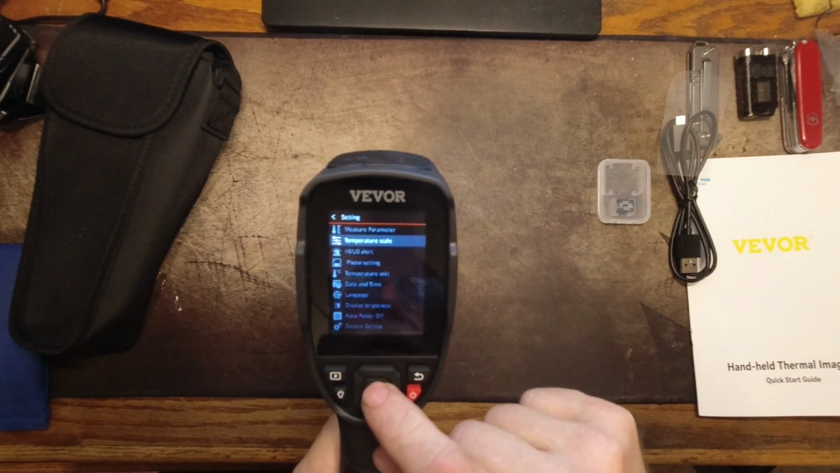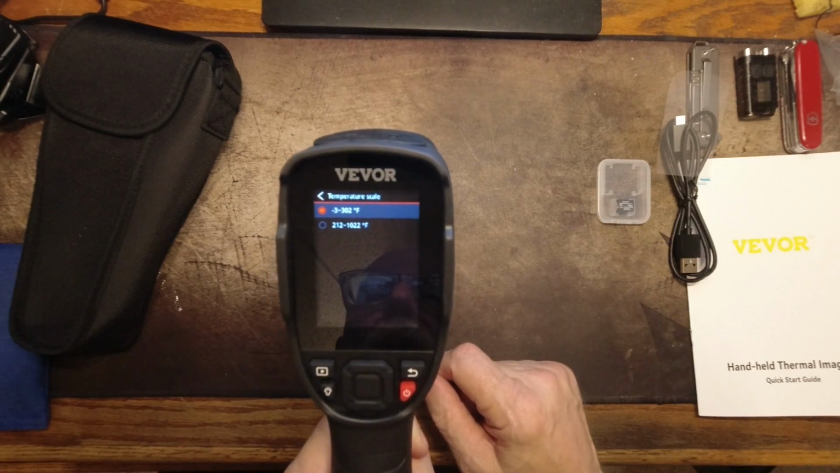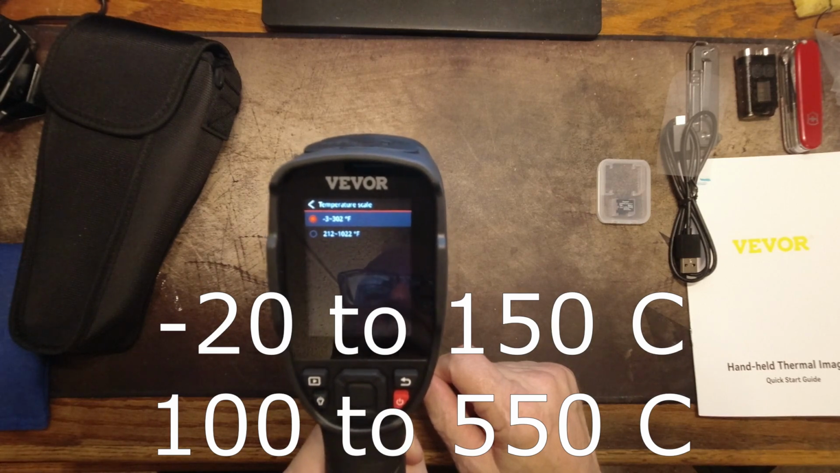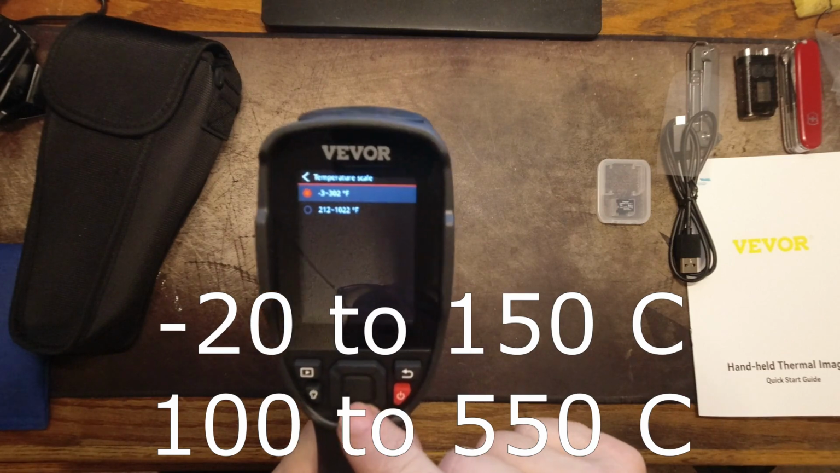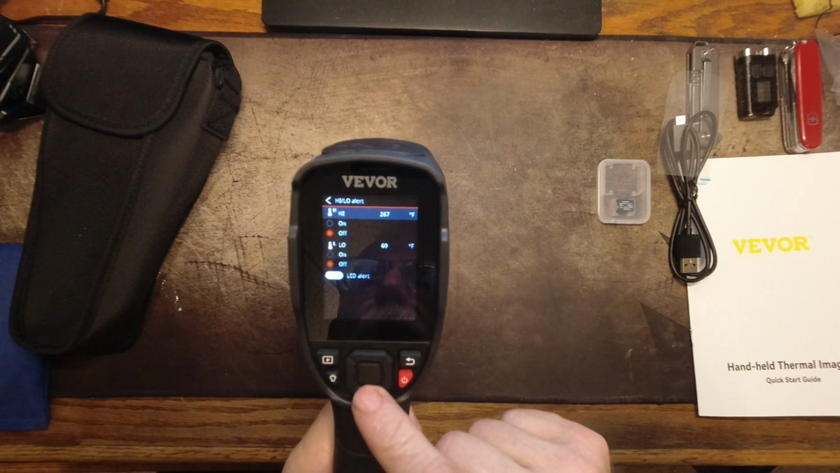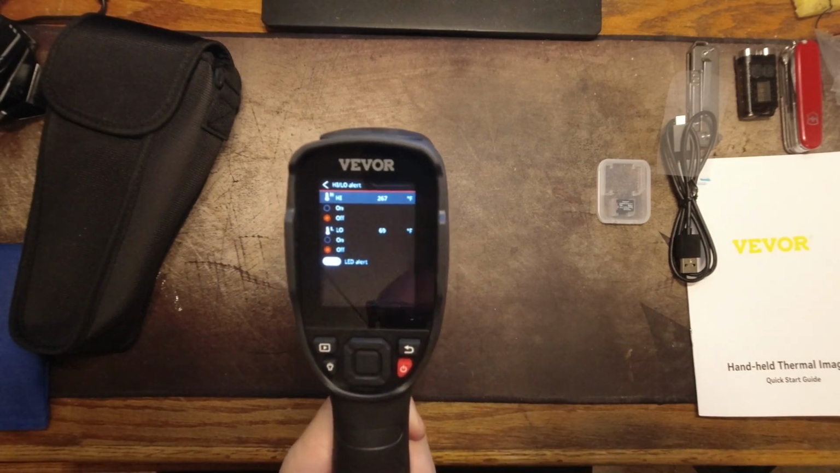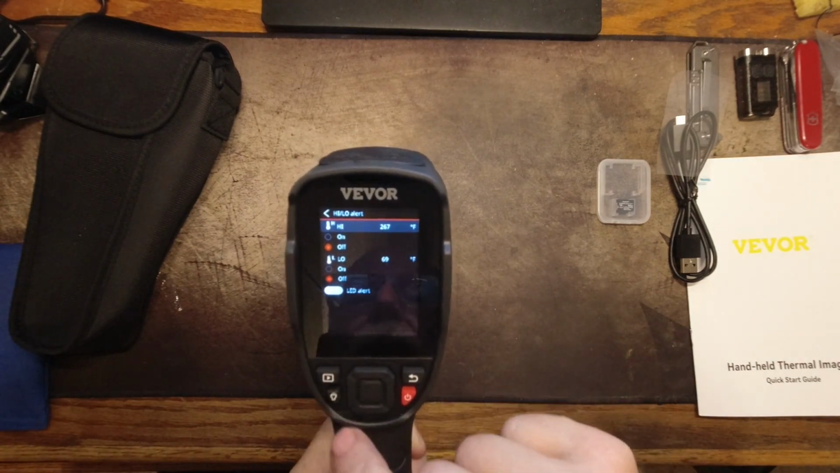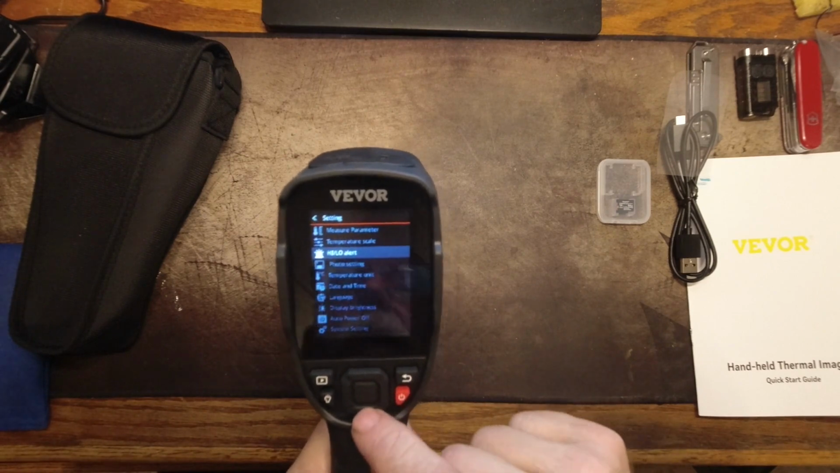So let's see what else we got. Temperature scale, now that we're in a temperature I'm familiar with. So -3 to 332 degrees Fahrenheit, or 212 to 1022. So you have to know the range you're going to be working in. And high-low alerts, right now alerts are set to off, but you can set alerts. So I suppose if you set this up to monitor something, you can set alerts in case you don't have to be looking at it. I'm assuming that's what it is.